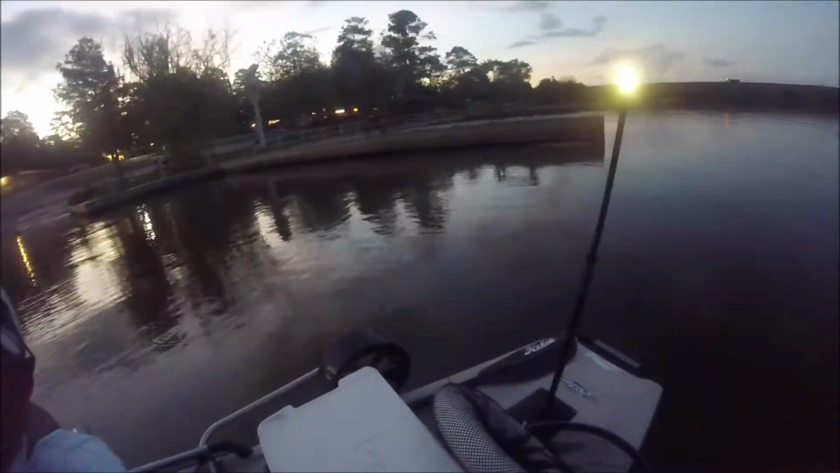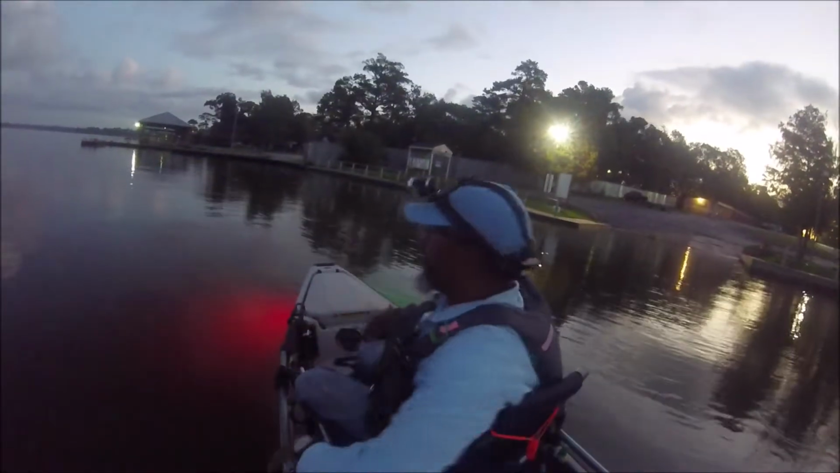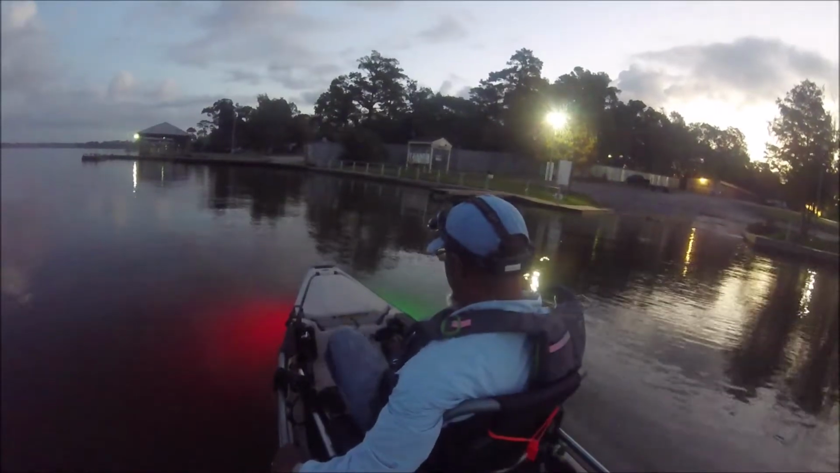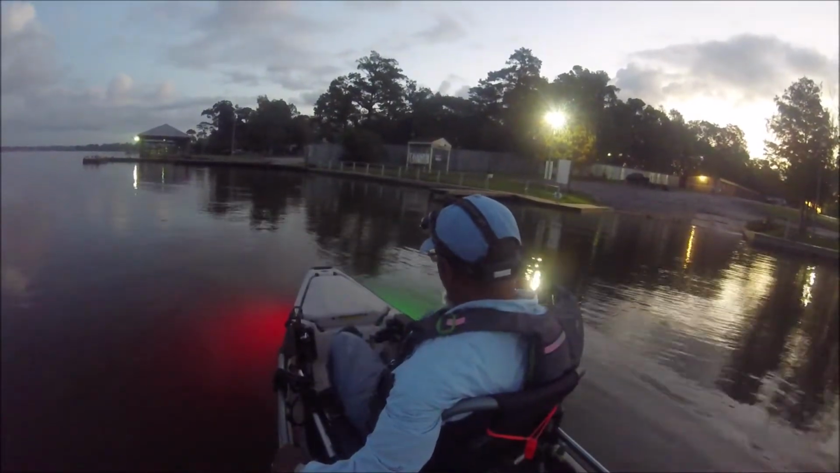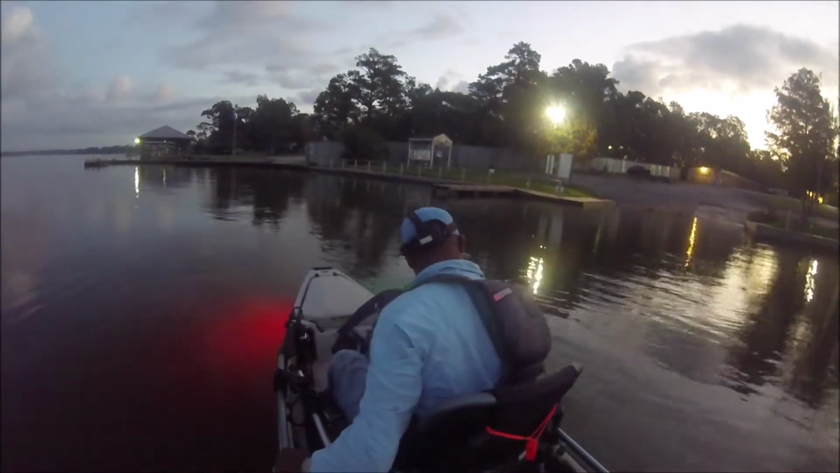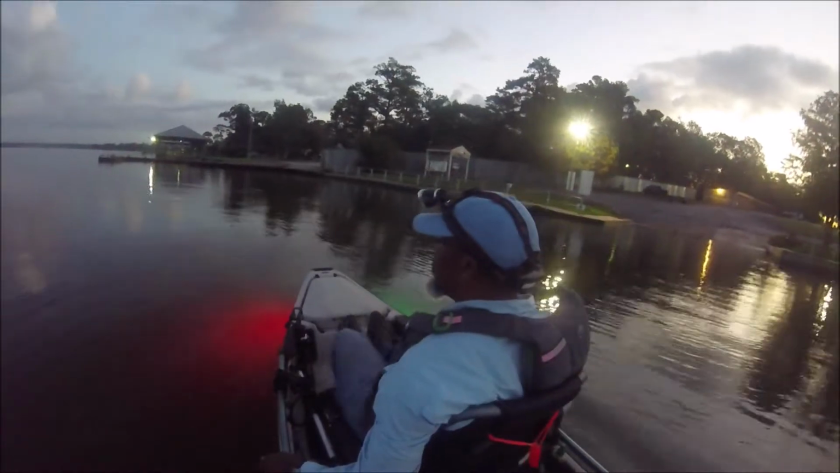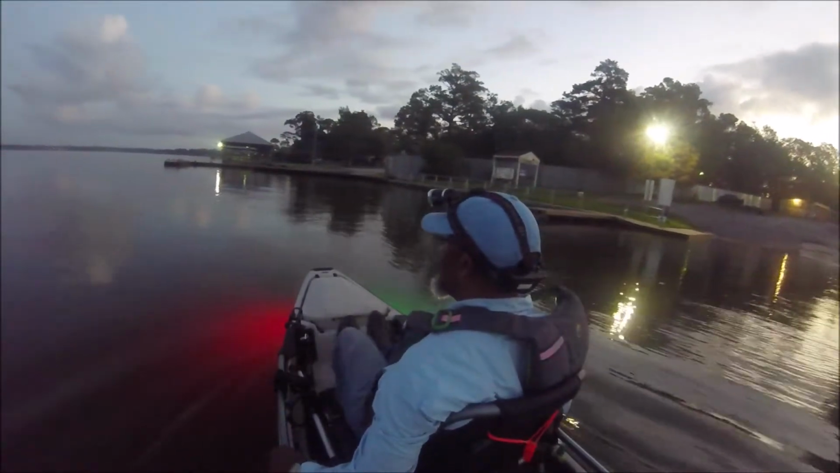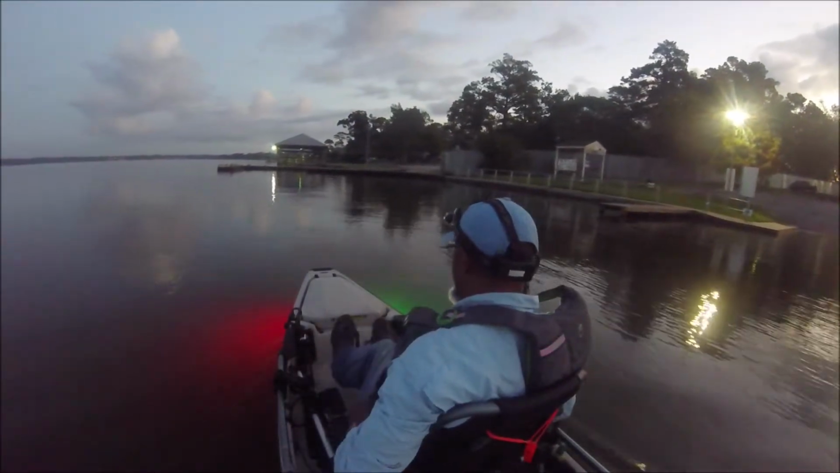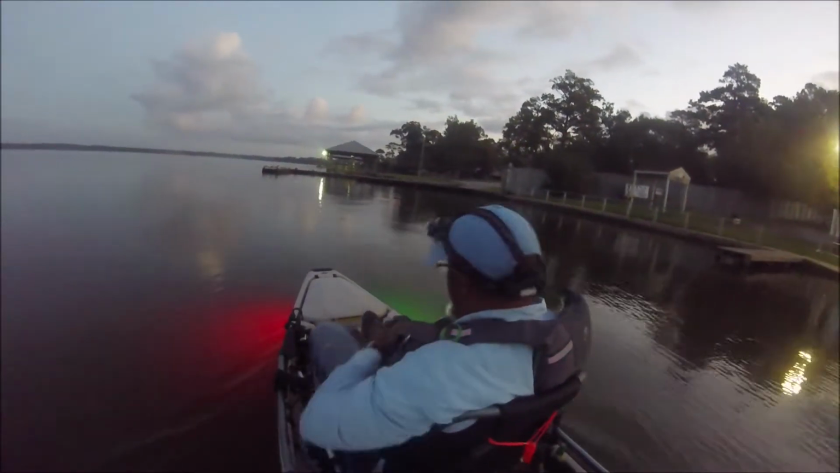Crappie fishing Lake Houston this morning. Major feed just went away, but crappie tend to feed in the morning like this regardless. But we are on the downside of a feed, so I'm gonna try to hurry up and get over. See if I can get in on some of that. And I'll get back with y'all when I get over there and get on the fish.